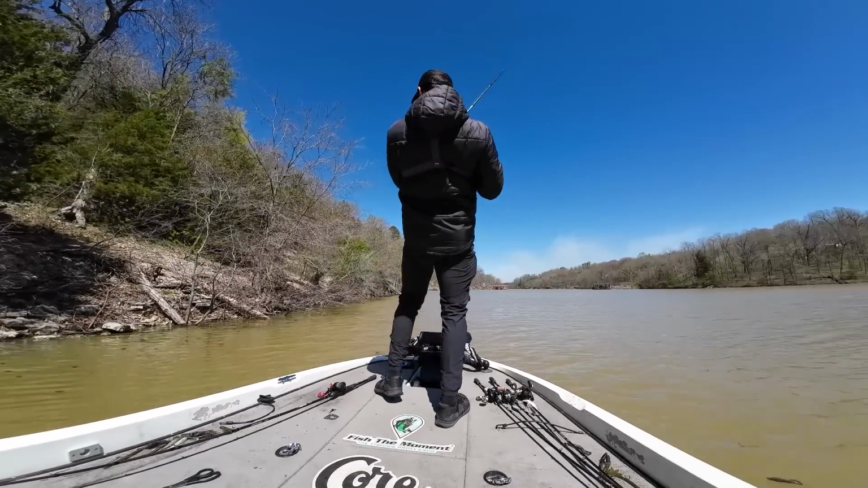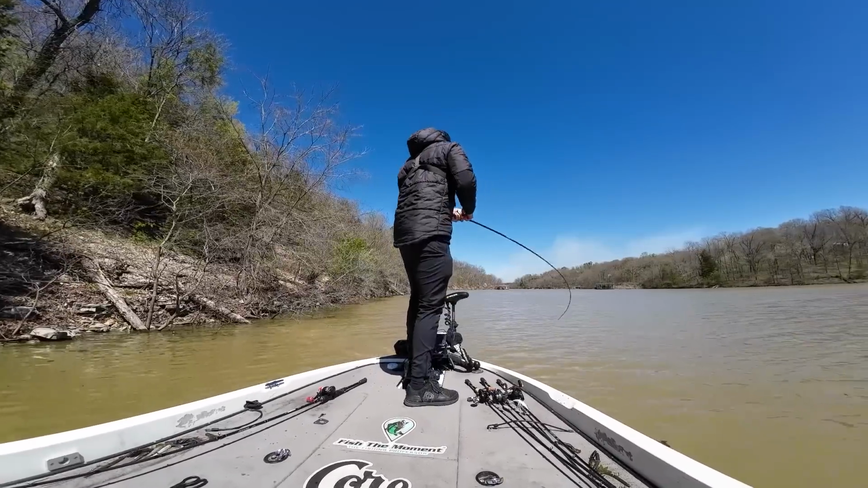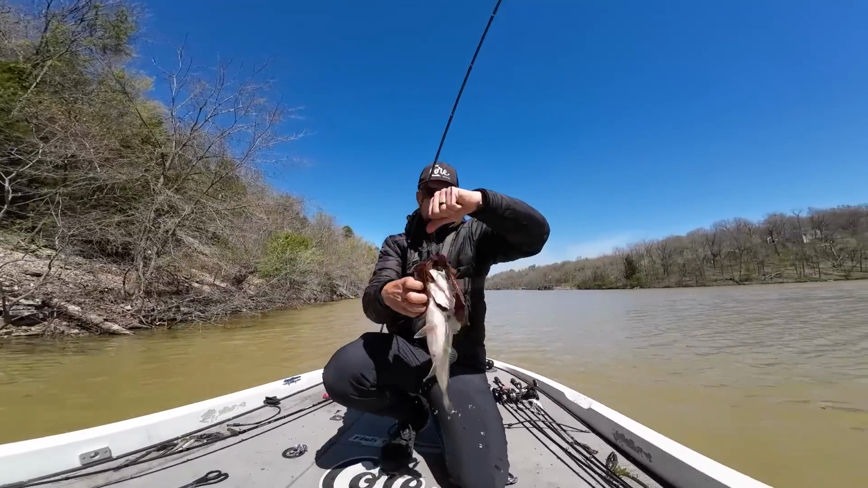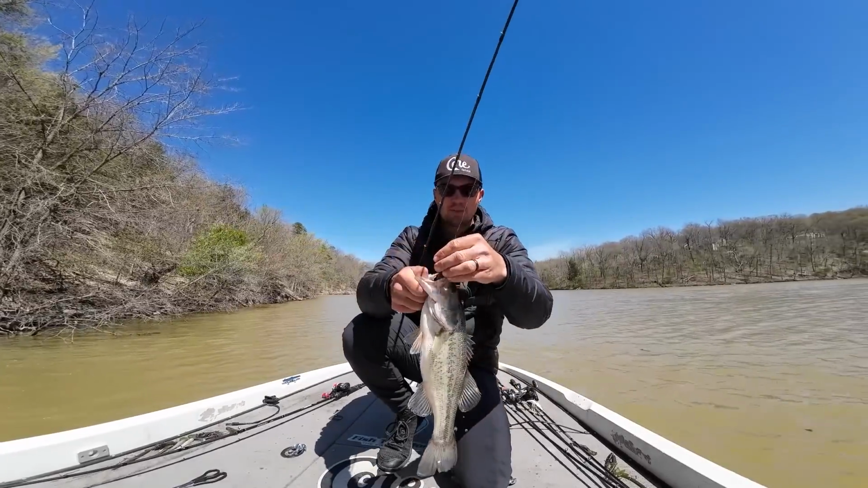Got him. Oh, come on. Get out of there, fish. There he is. Not a big one, but another fish here on a rock transition spot. Golly, he was hung up in that tree for a second. Got this one on a jig. That's a nice Beaver bass right there.